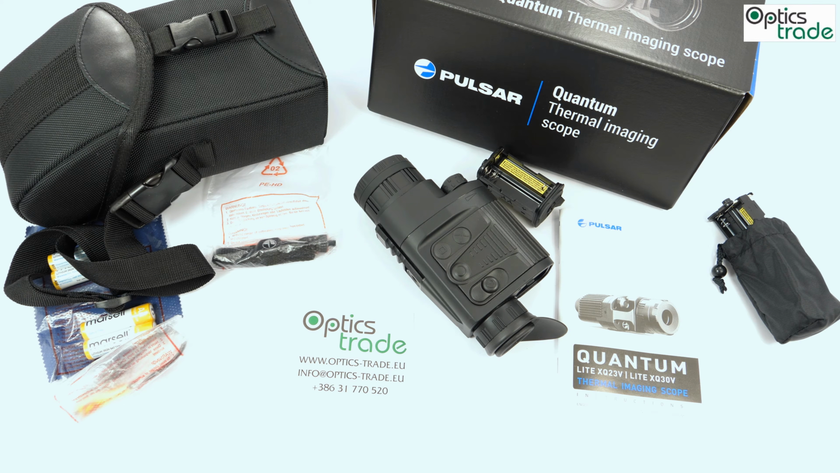In the last couple of years, a lot of different producers came to the market with thermal imaging scopes and monoculars under 1,000 euros. But they mostly had very limited use because their range of detection was so short. It was like 200 meters in most cases. Not the same with these Quantums.